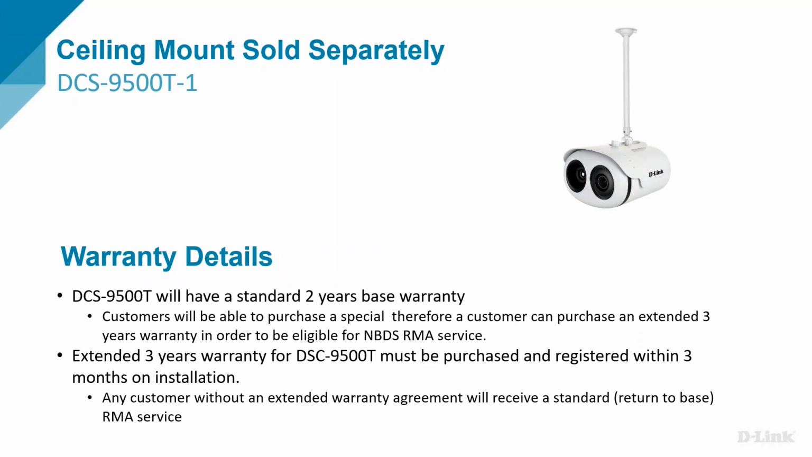The warranty details: as standard, it has a 2-year return to base warranty. You can purchase an extended warranty for an additional 3 years. You just have to do that within the first 3 months of installation. Contact us for any more details on the warranty or any additional bits you need to know about that.